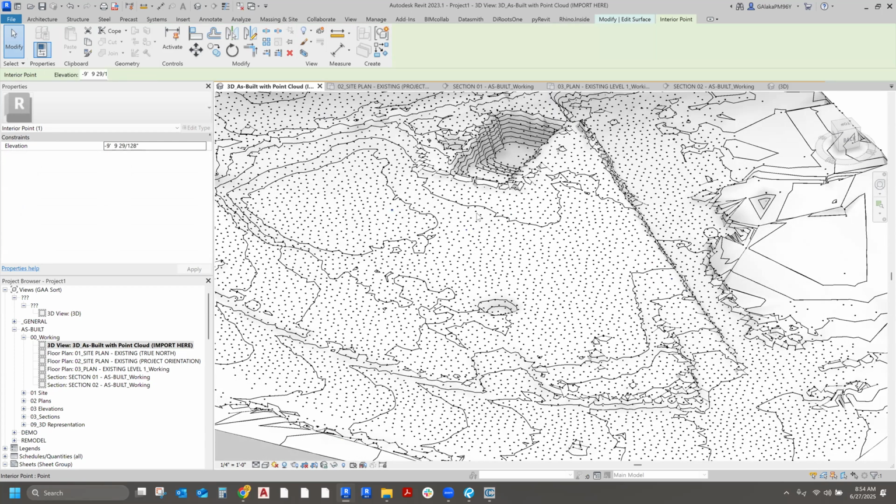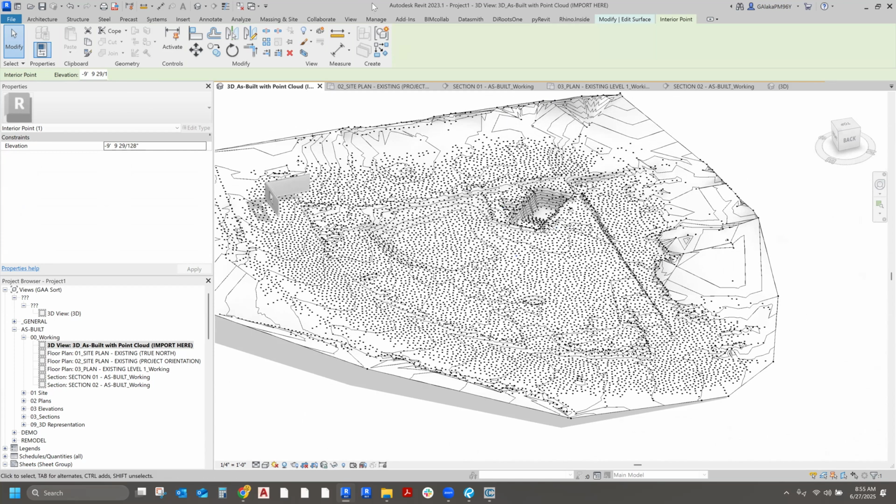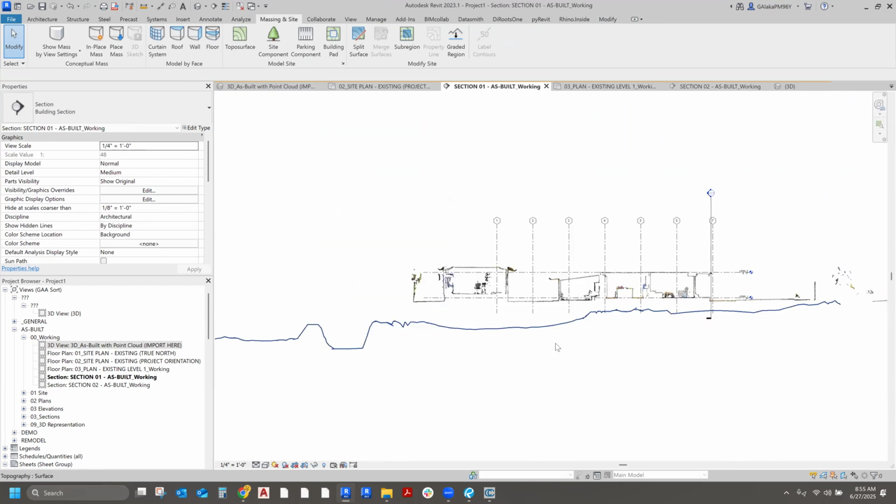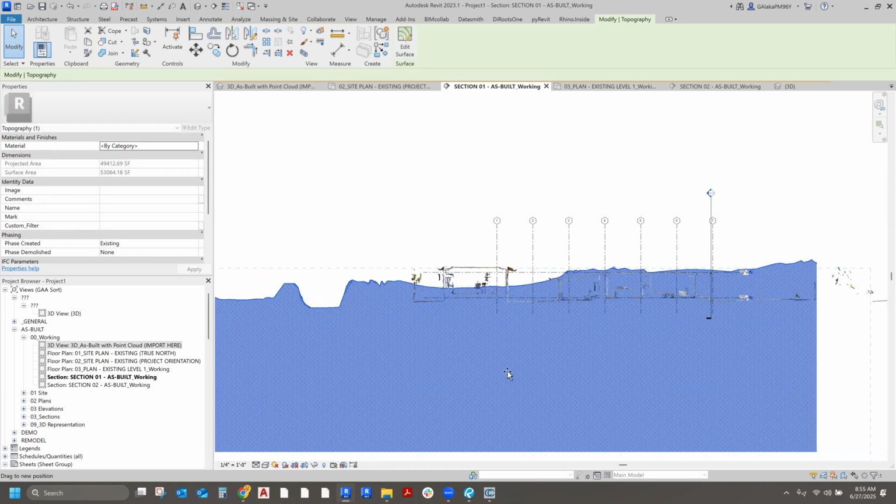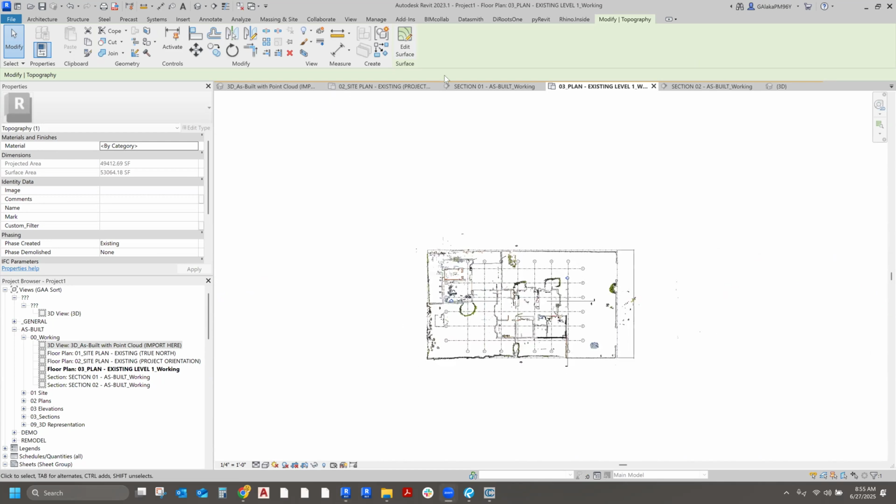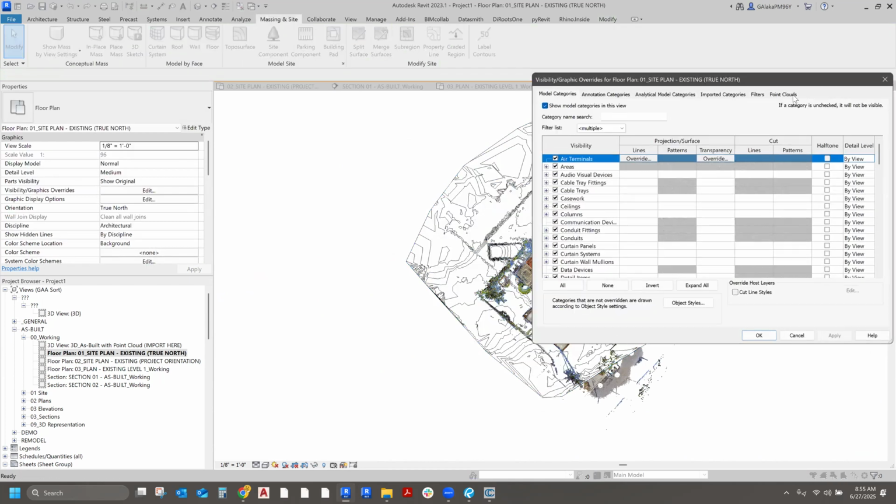Imagine having to do this one by one. It basically created a grid of points that are about half a meter apart. Then I'm going to close the command, and just like that, I have topography. If I go back to my section, let's say I raise this up a little bit. Actually, it doesn't matter what I do with it. If I go to a plan view, I'll just turn off the point cloud.